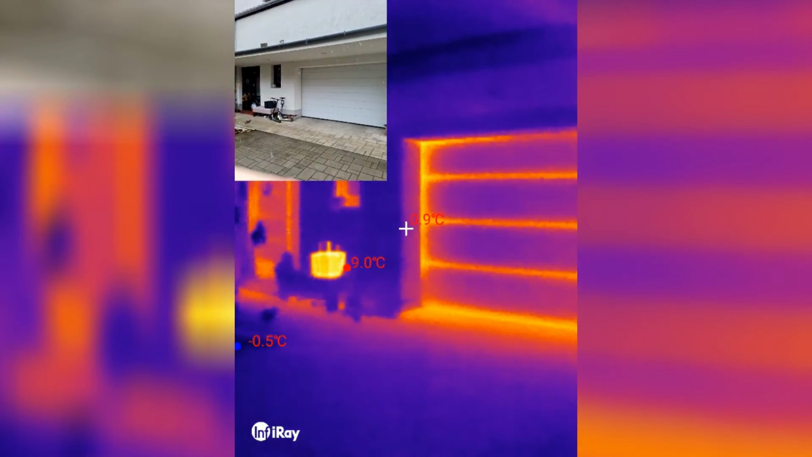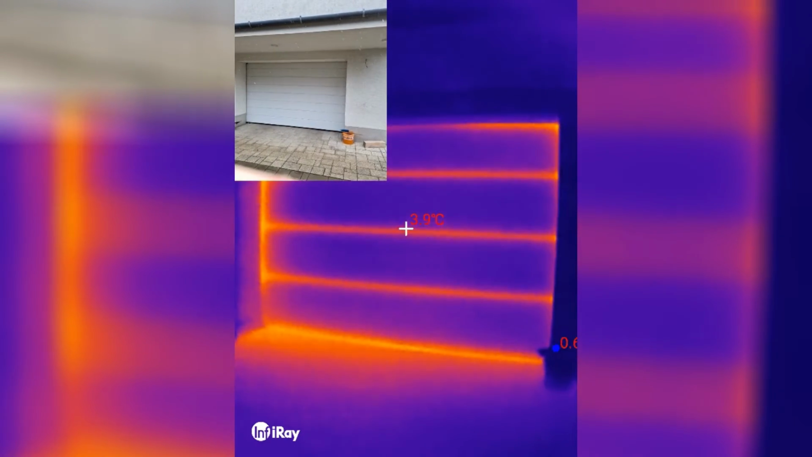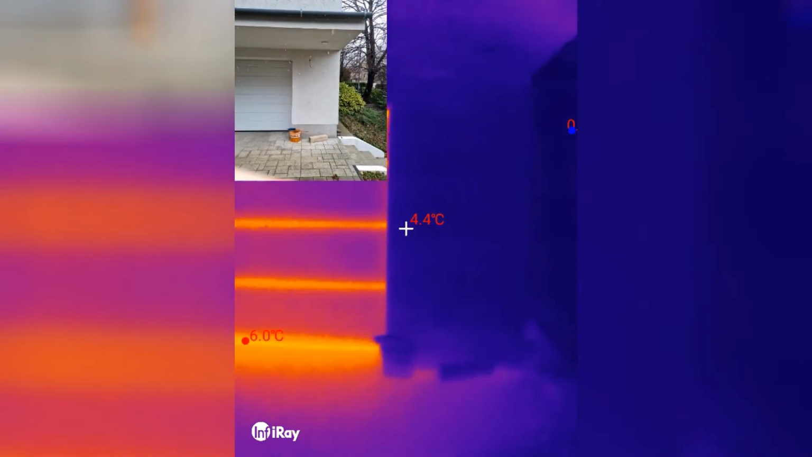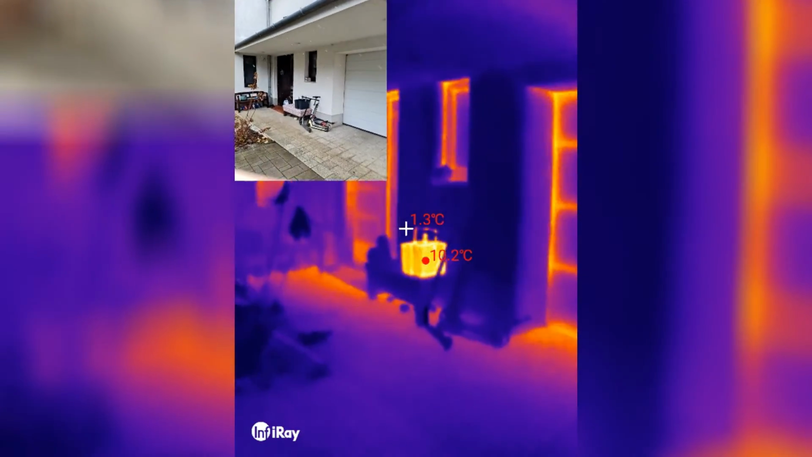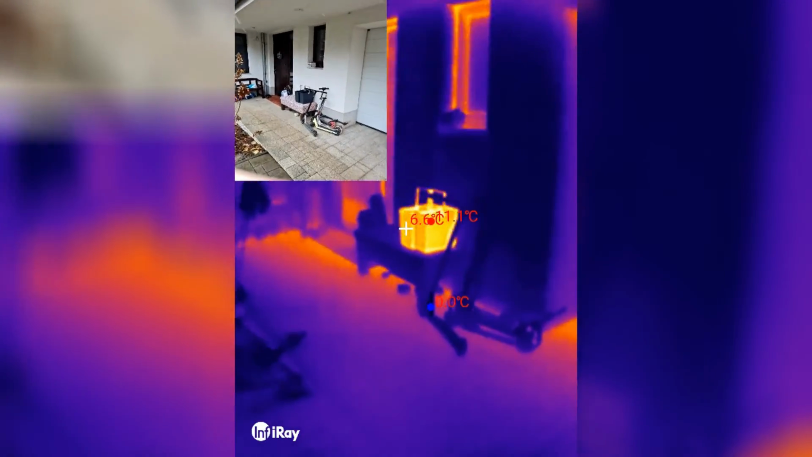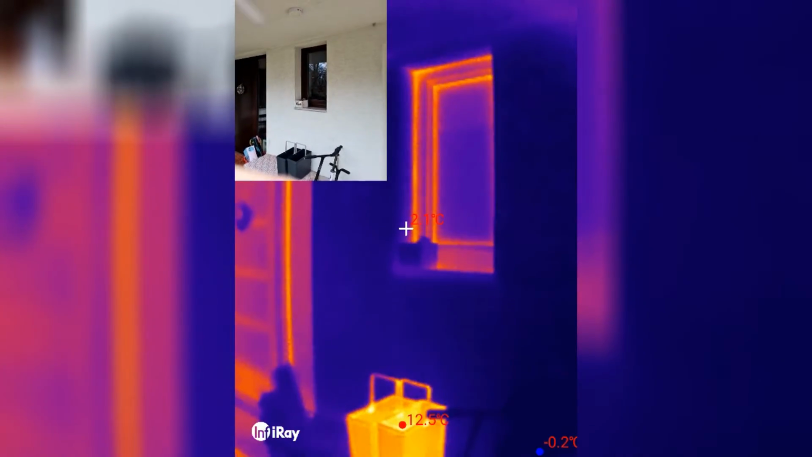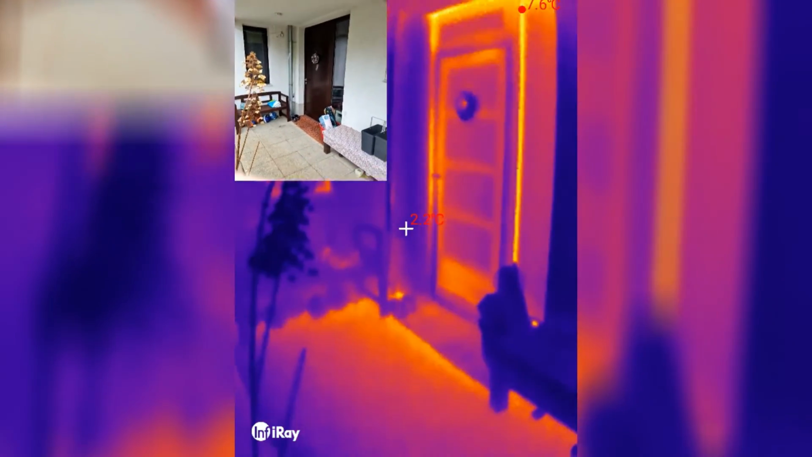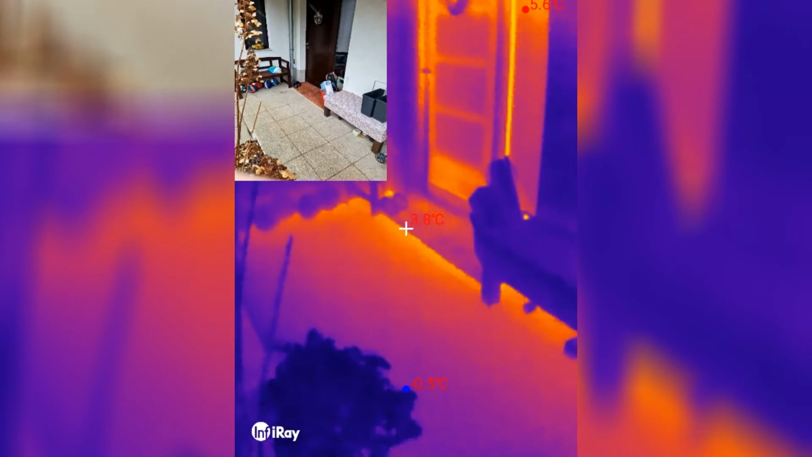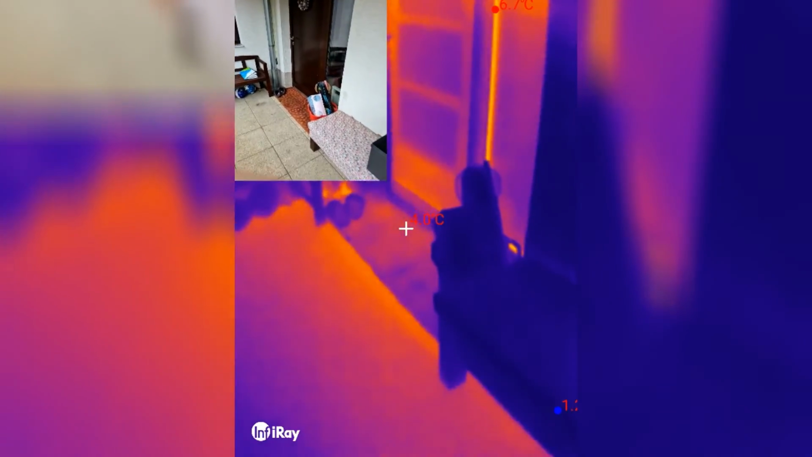Okay, well, my garage door is not insulated, but it's not a huge difference in temperature. 1 to 4 degrees. That basket, I just took the trash out, so that has the temperature of the inside. Obviously some heat is leaking through the windows and the door, and looks like some heat escapes under the door.